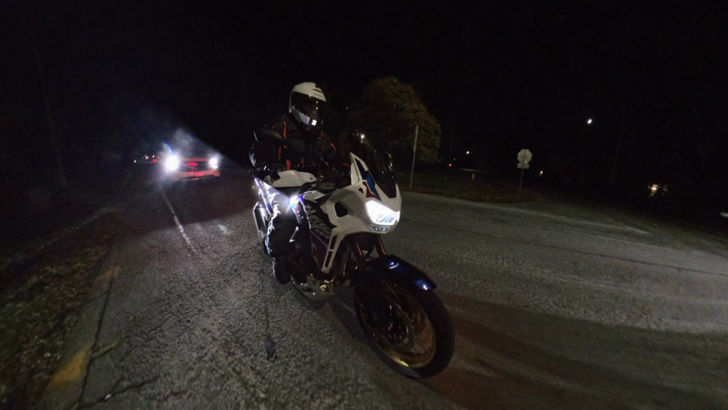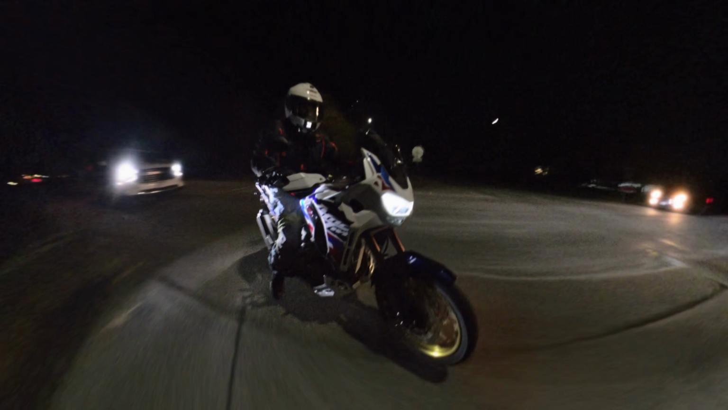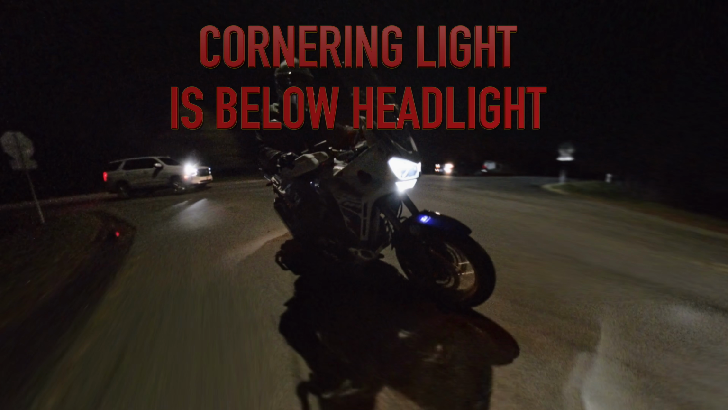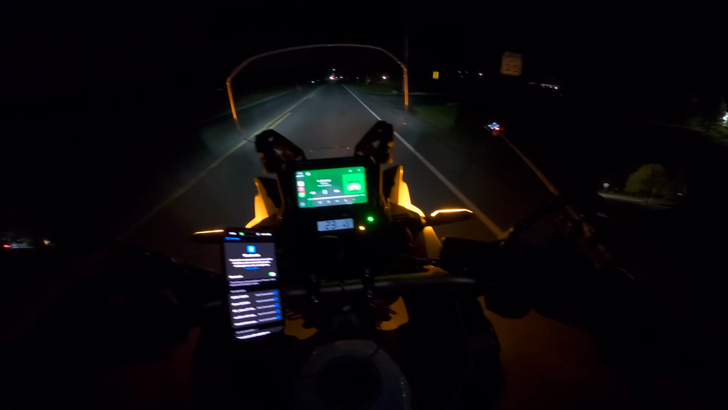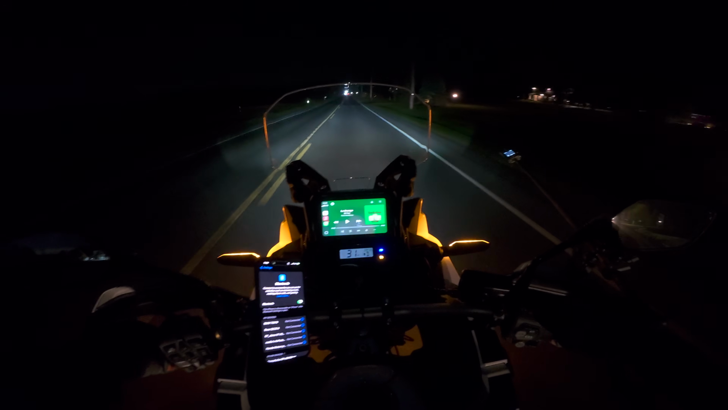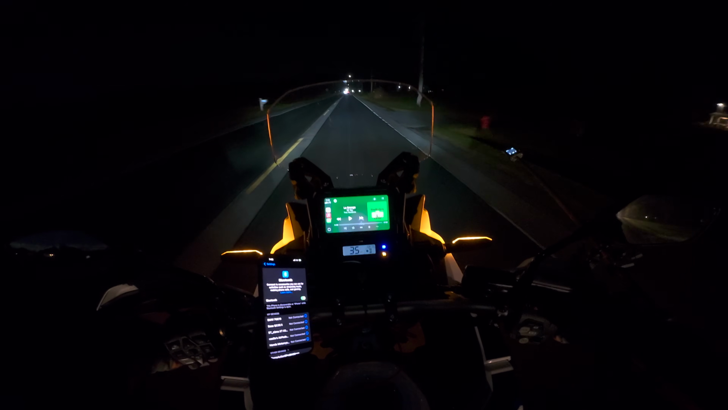We'll stop here. God, I love a DCT transmission. There's a cornering light came on. That's what those lights are in the front. And I could not get them to go on. Turn the high beams on. I could not get those cornering lights on in my garage.